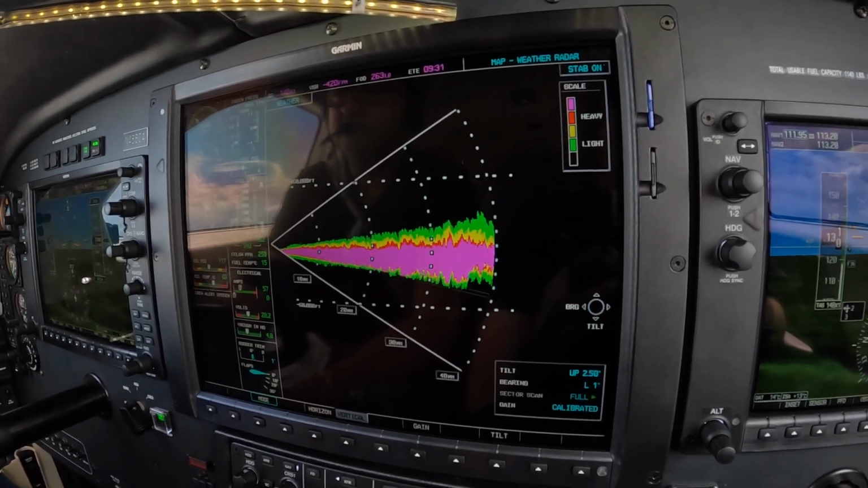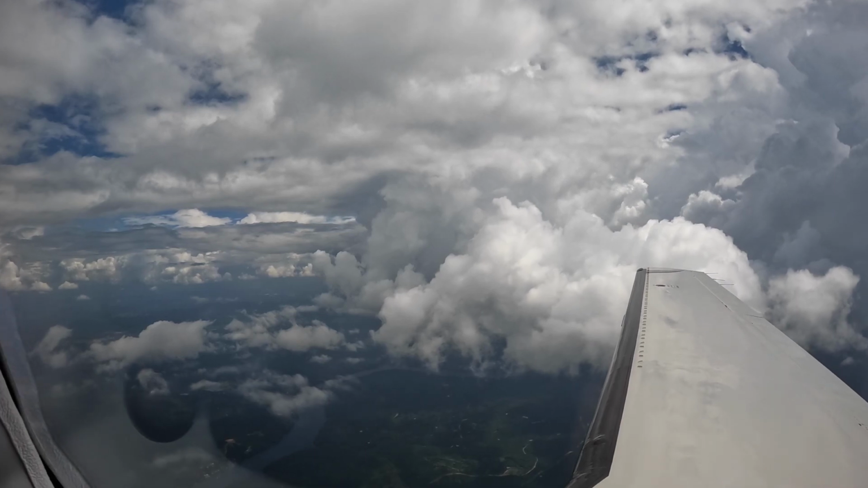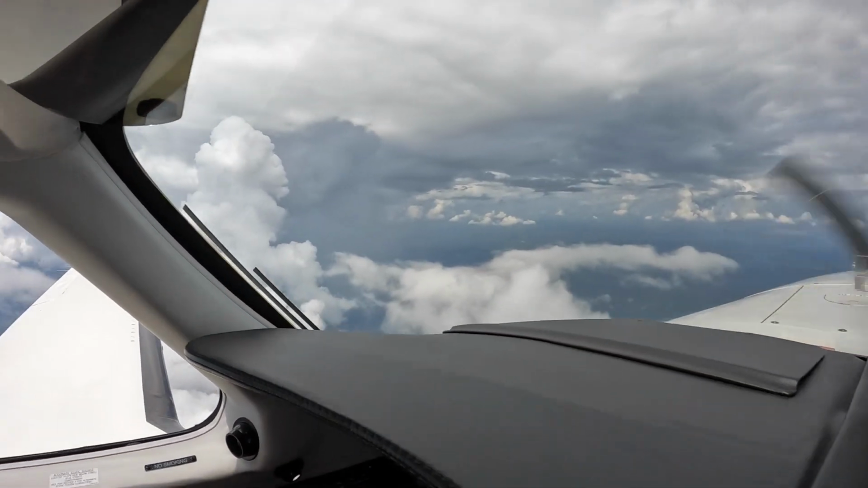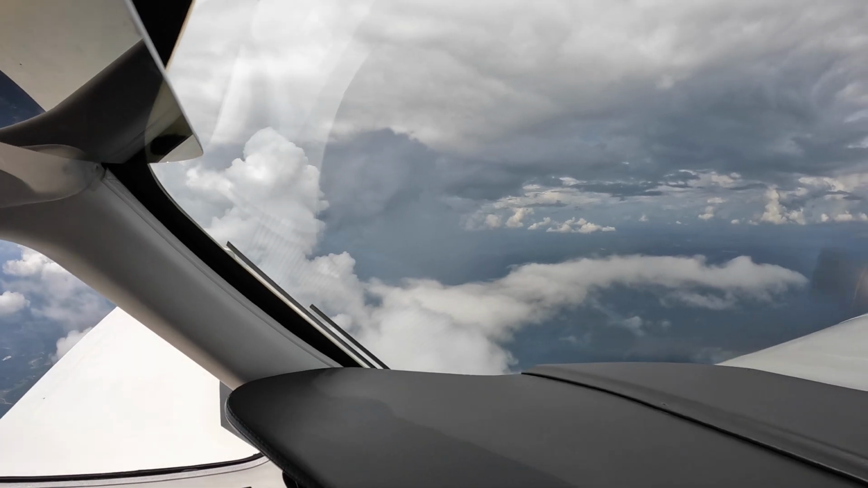Nomad 36 showing area of moderate precipitation at your 1 o'clock, 15 miles, 6 miles in diameter. Additional area at your 11 o'clock, 15 miles, and about 15 miles in diameter. Has embedded areas of heavy precipitation as well. Current track has you going right between those two cells. Nomad 36, both cells in sight.